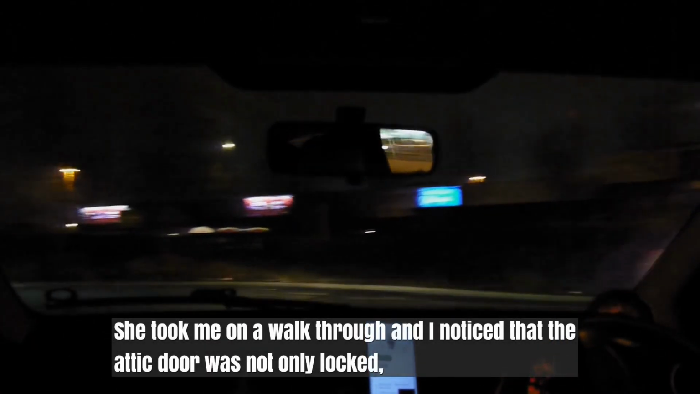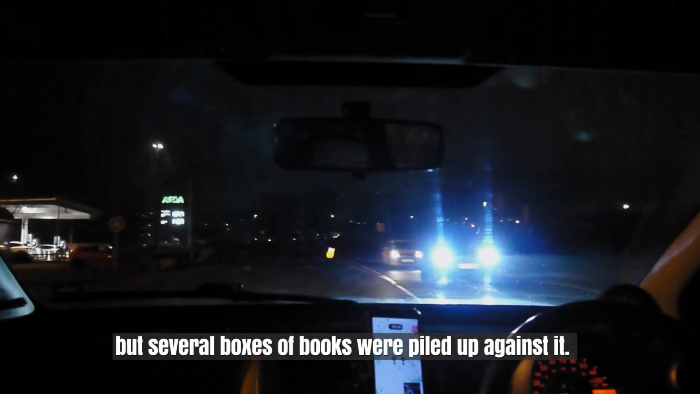She took me on a walk through, and I noticed that the attic door was not only locked, but several boxes of books were piled up against it. When I commented, she said the cats were at the door constantly because there were bats in the attic. I asked jokingly if the house was haunted. She laughed and said no, she didn't believe in ghosts anyway.